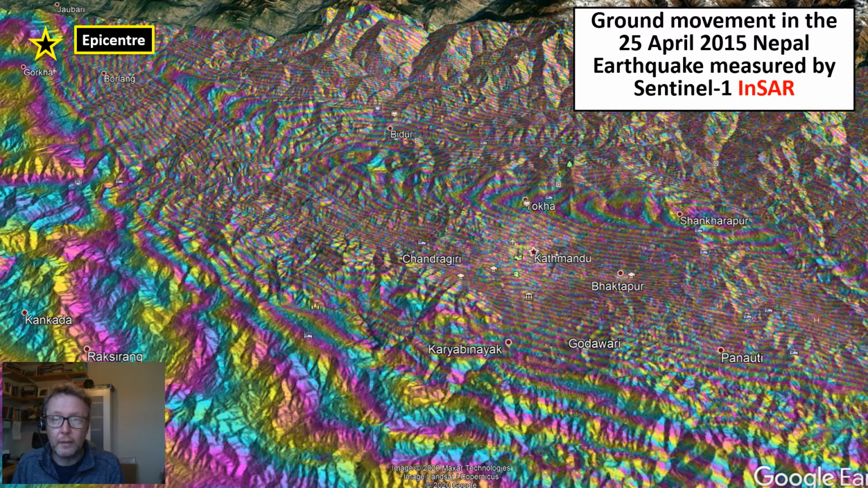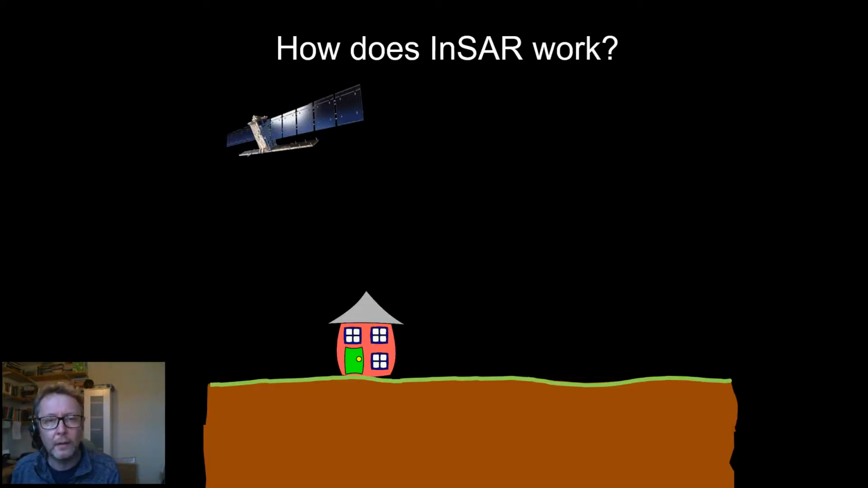So what is InSAR? Well, here's an interferogram. You can see these coloured interference fringes, and these are formed by differencing two SAR images that are required, in this case, before and after a big earthquake that struck Nepal in 2015. It not only affected the region around the epicenter near Gorkha, but also impacted Kathmandu more than 100 kilometers away. So how do we form these images, and what do they mean?